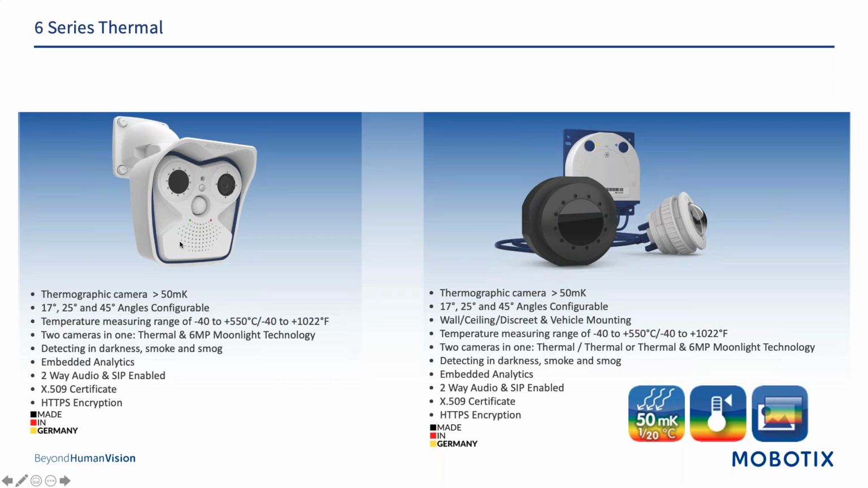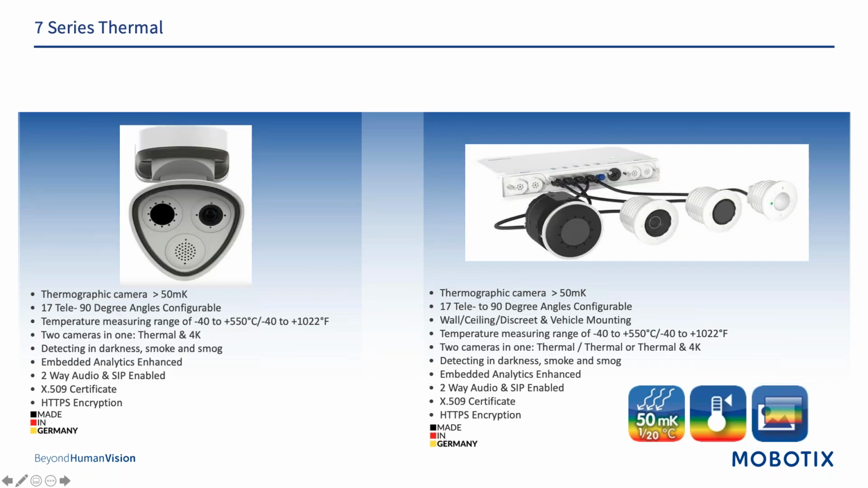and the S16, S as in Sam, which you see here on the right, they provide a lot of flexibility depending on the solution you choose to deploy. Both solutions provide you with thermal radiometry with varying camera angles from 17 degrees to 45 degrees. Basically, these are the exact same camera with just different mounting options. These are fixed looking forward. These can be pointed in any different direction.